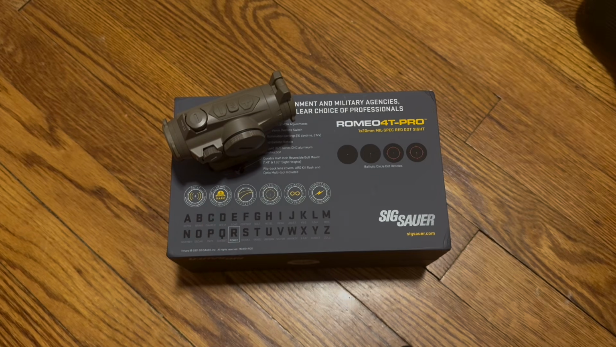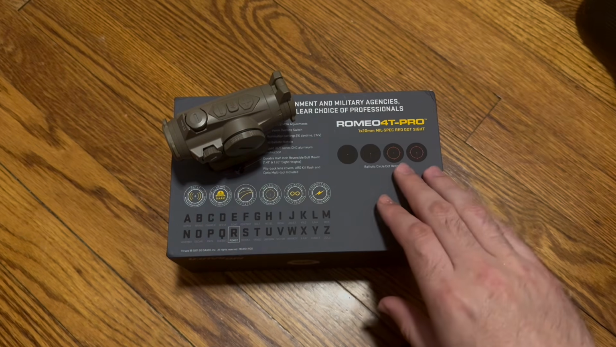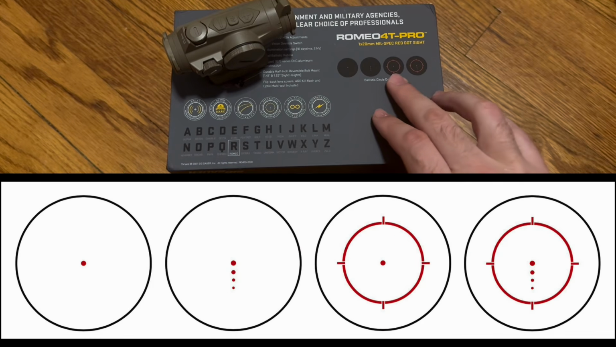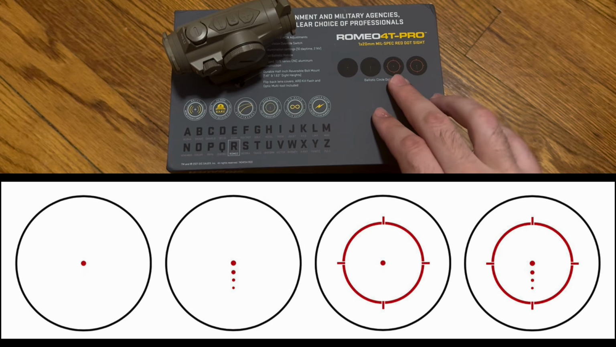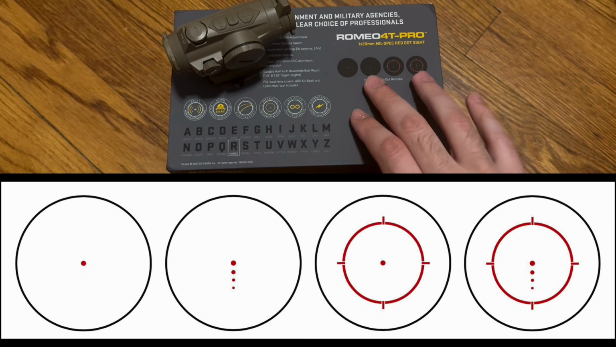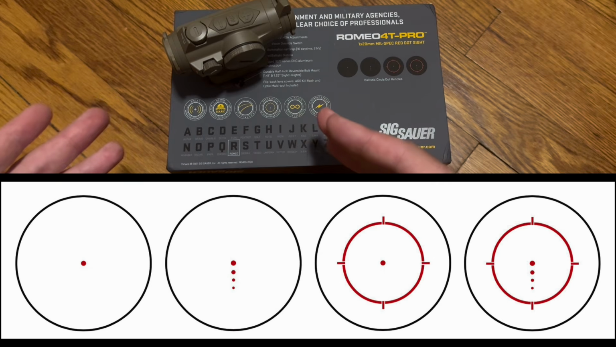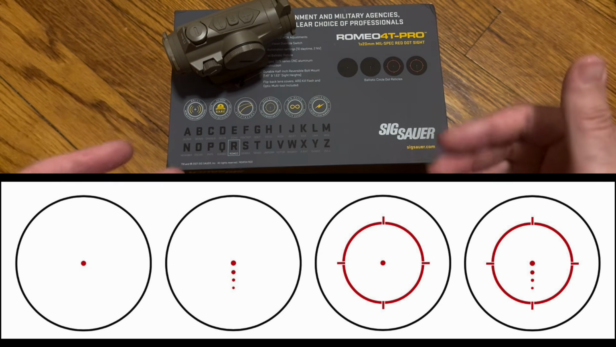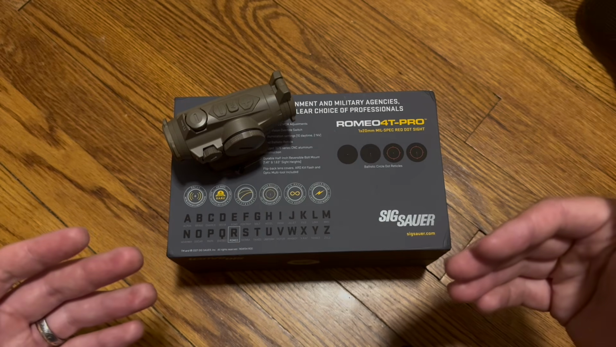And then also, you have the option of any of these four reticle configurations. So you can run a straight dot, you can do kind of the donut of death thing, or you can do either of those with holdovers. So if you want to pair this thing with a magnifier and shoot out to distance, those holdovers are going to give you some accurate ways of making those shots.